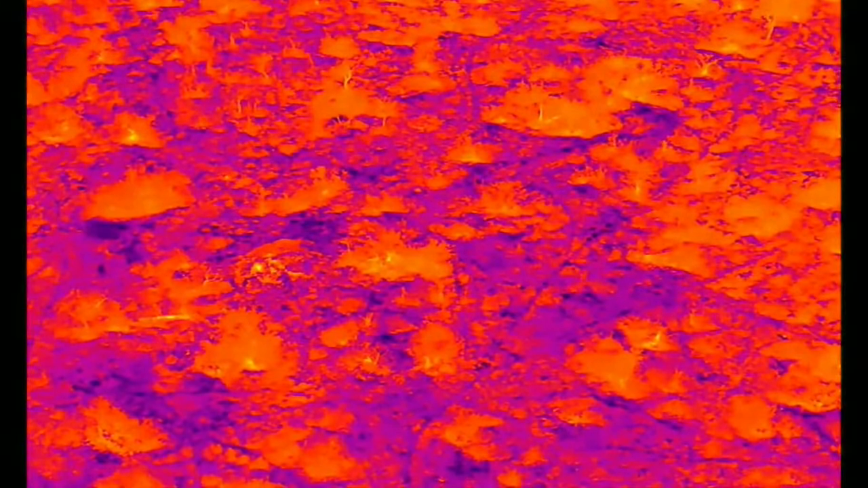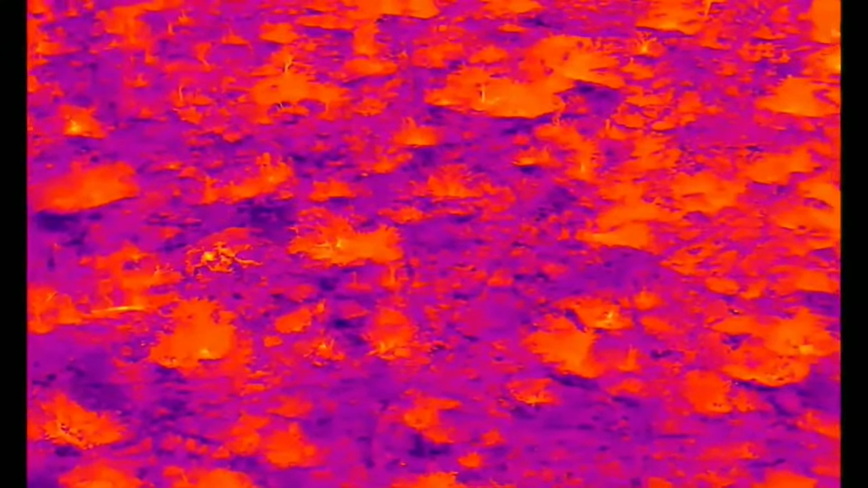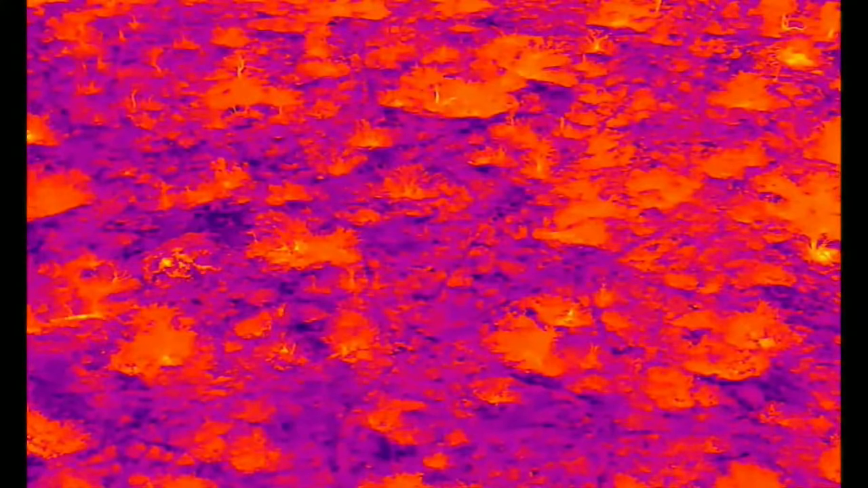We're quite high up. Are we going to turn the drone a little to the west? So a little right. Slack up on the cable for me.